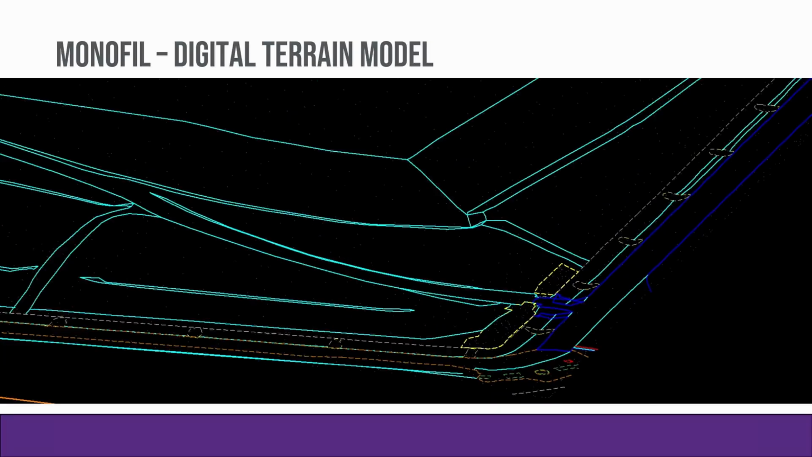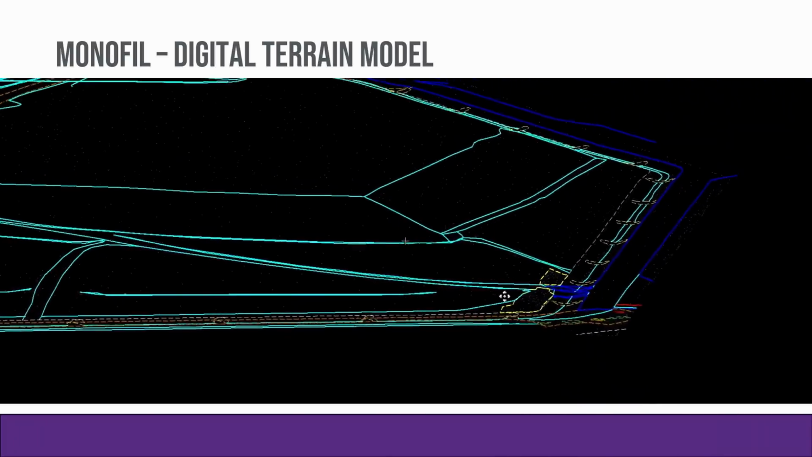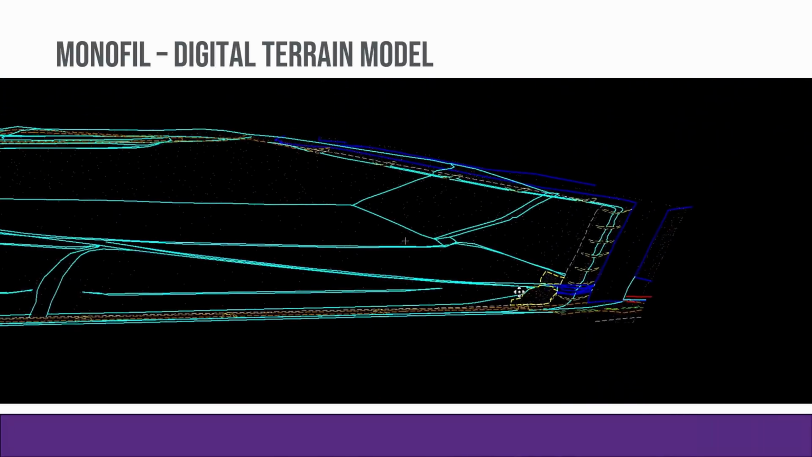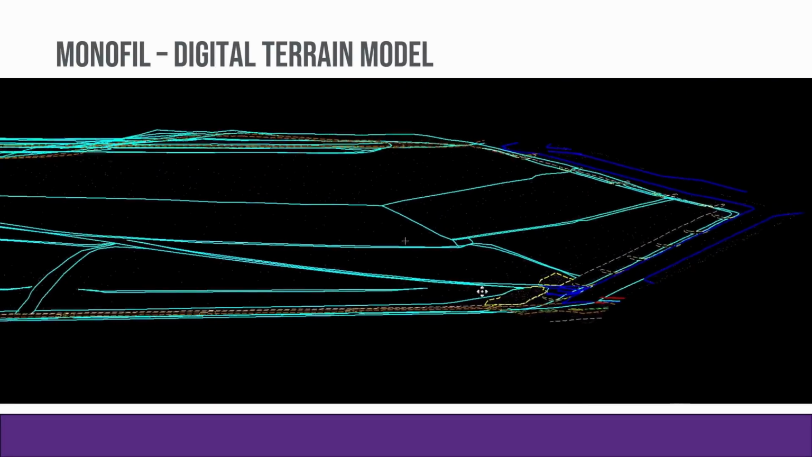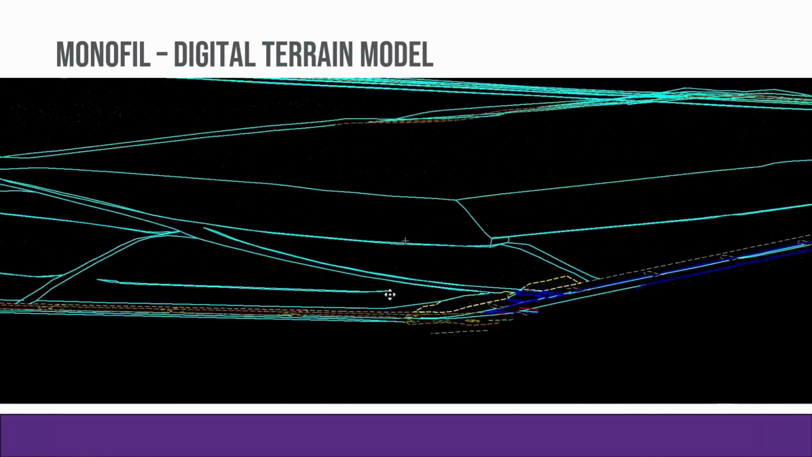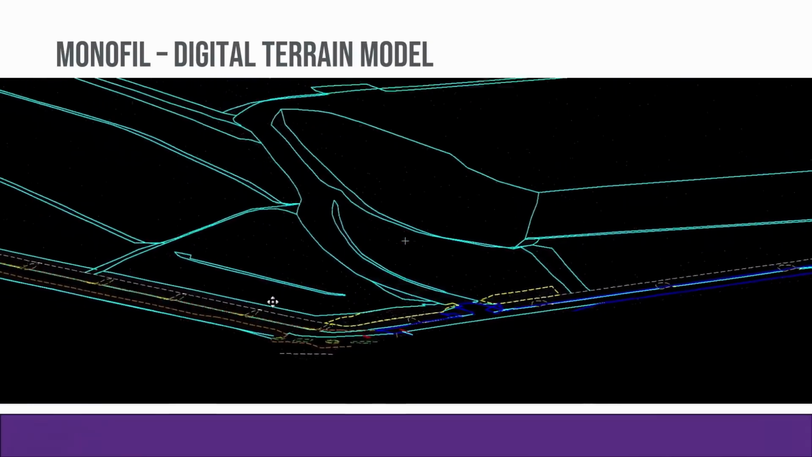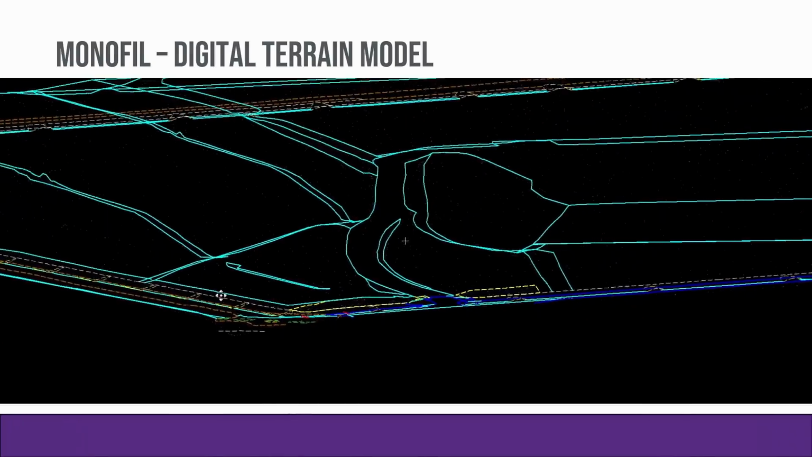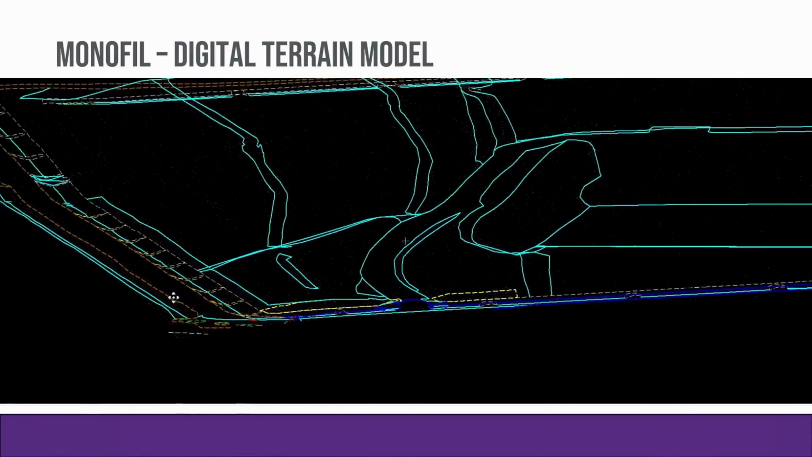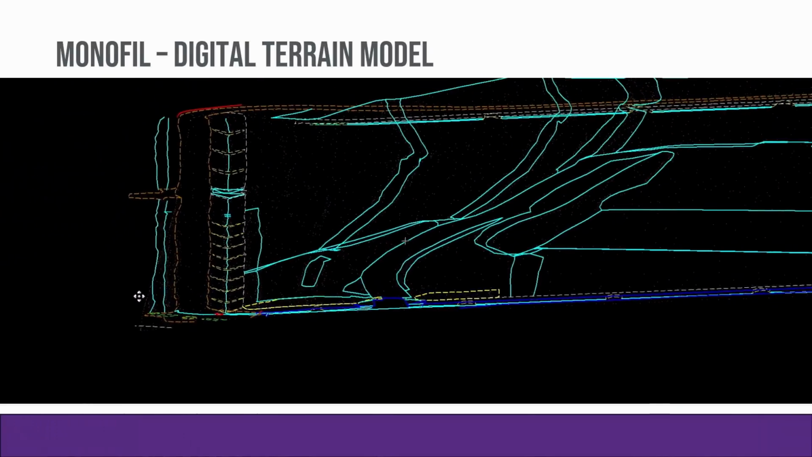What those are, we take the class 2 ground and we thin that down into what's called model key points. The way that works is if you think of the flat plane of a table, the software is looking at the LiDAR data, and if it sees a flat plane, it'll use a point on each corner and one in the center to model that flat plane. But when it runs into areas of terrain change, it'll start pulling in more and more of that ground classified LiDAR to maintain the representation of the terrain in that area.